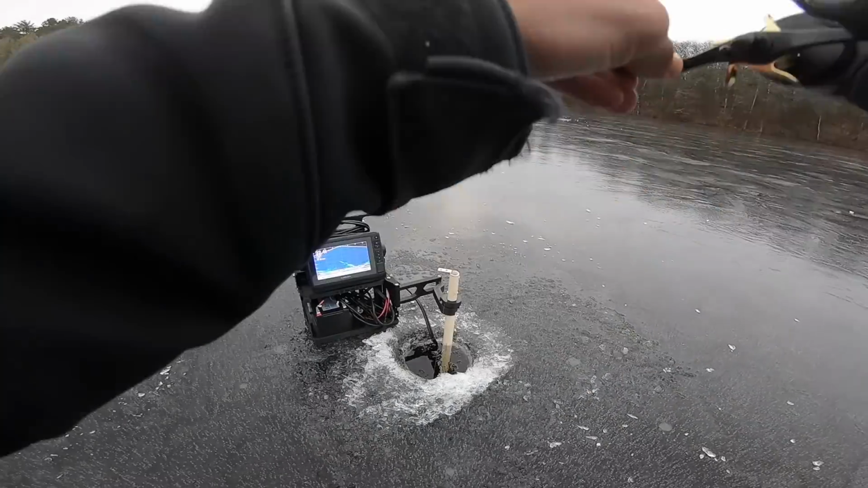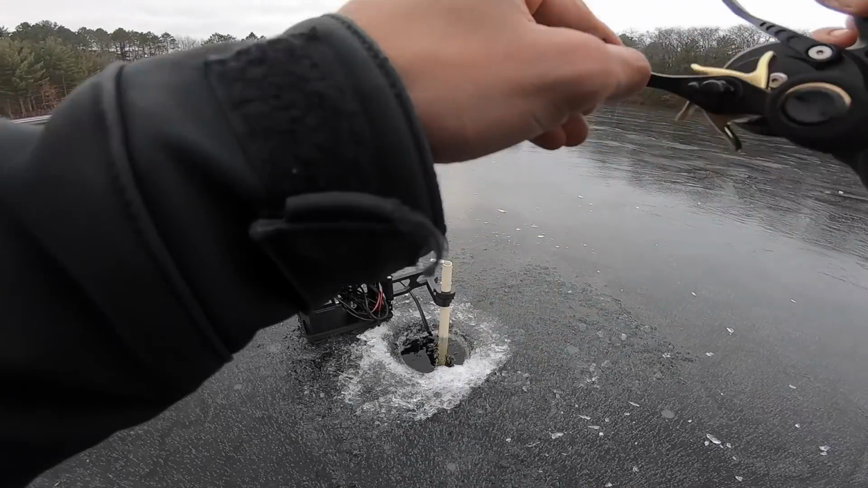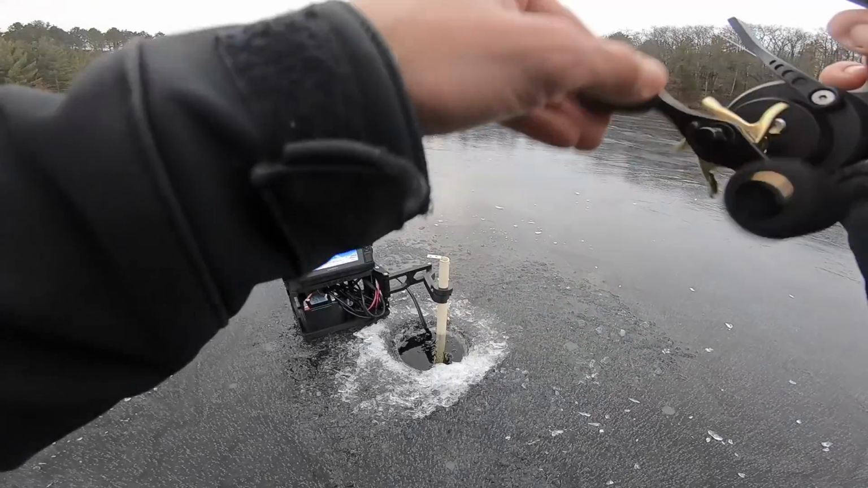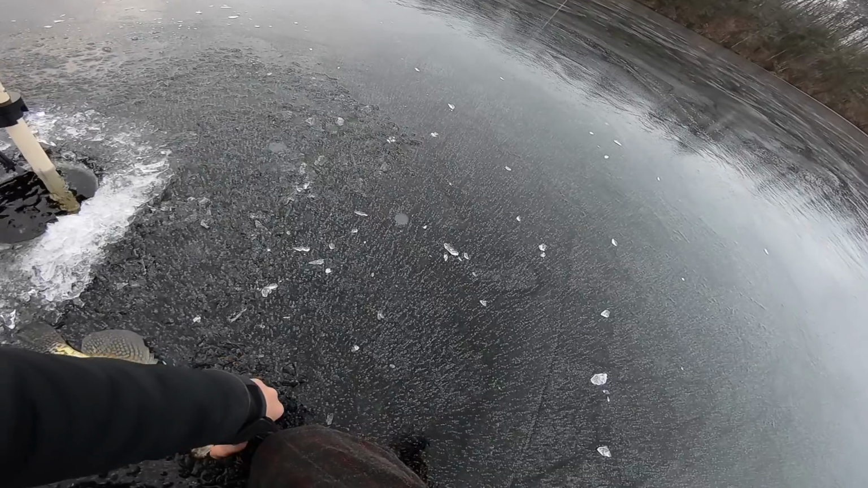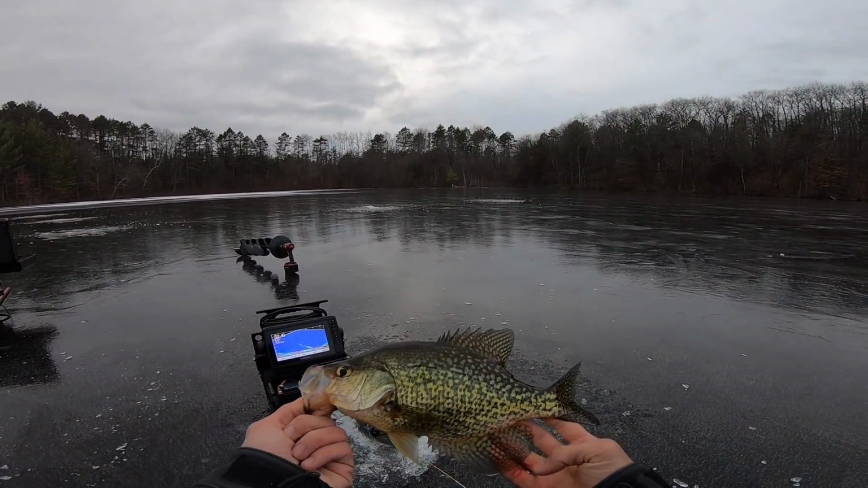There we go. Wasn't even paying attention, but I got one. I was moving my thing around. Oh, this feels like a nice fish. What do we got? What do we got? That was pretty sad. I was trying to move it around so I could see myself. Oh yeah, look at that, guys. Woo-hoo! First freaking fish, first drop down.